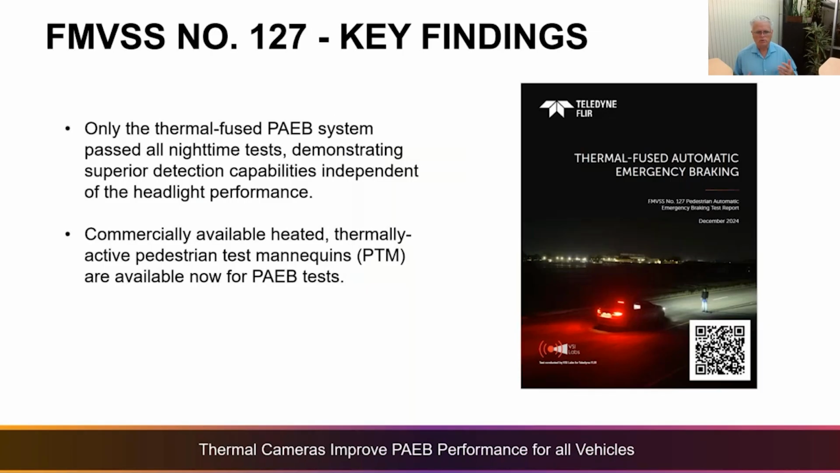And the other point we want to make is that obviously with this type of testing, the targets, the things you're trying to detect, have to mimic the real world as well. And so heated pedestrian targets are necessary to mimic the human profile and demonstrate the value that thermal imaging will bring to making vehicles safer.